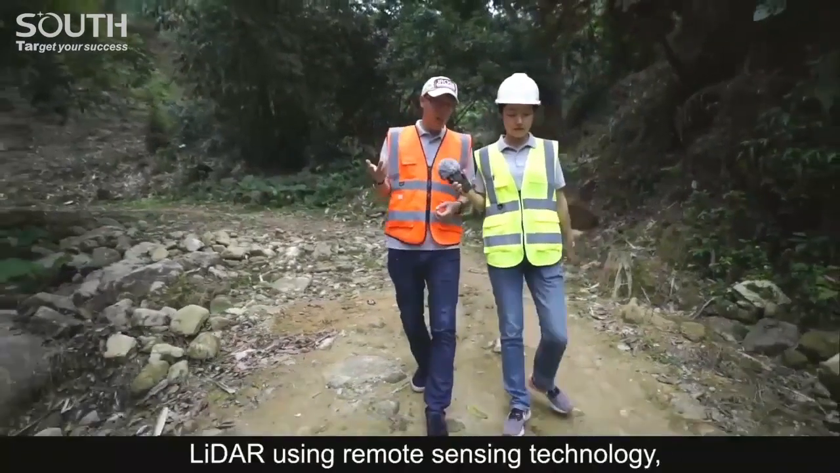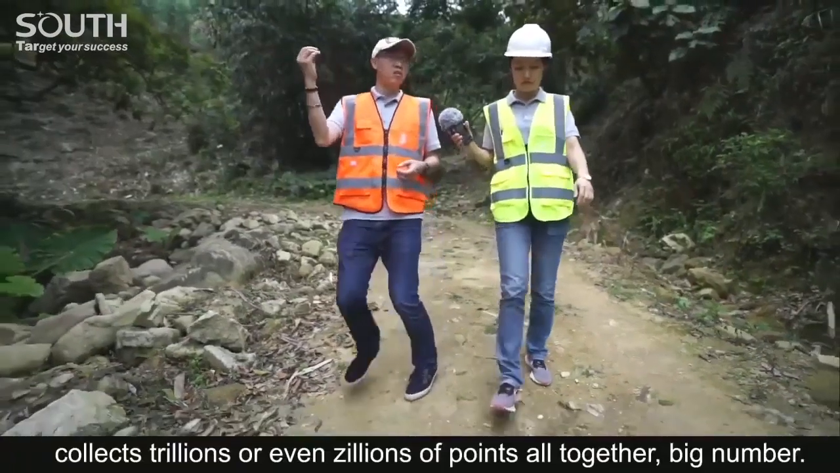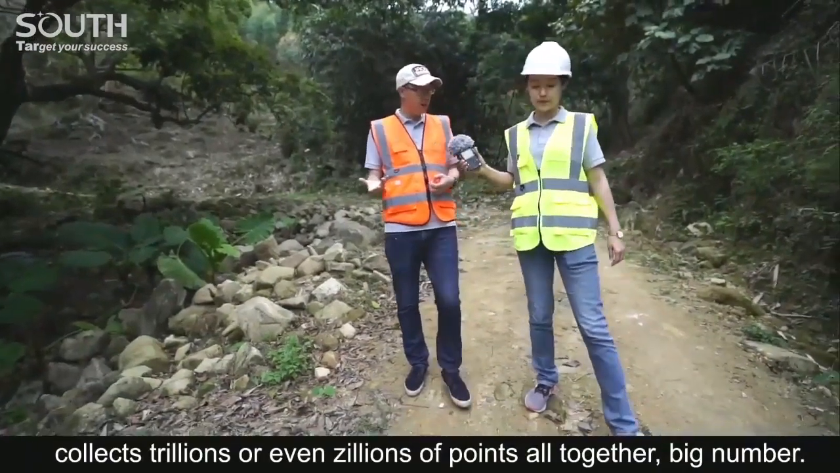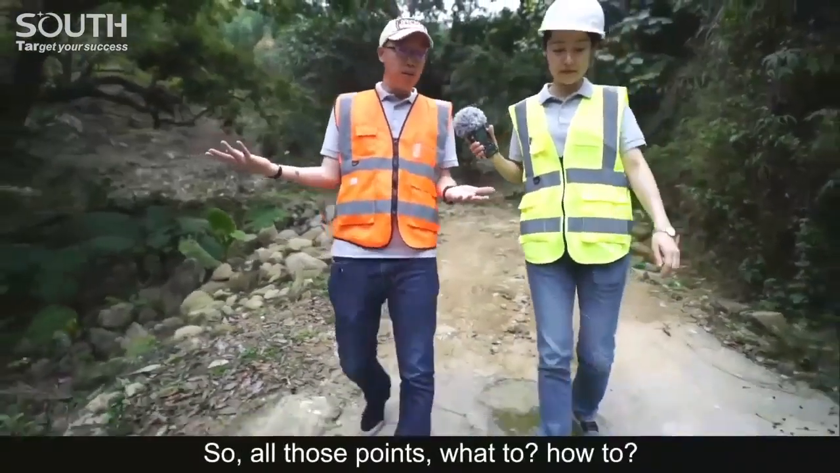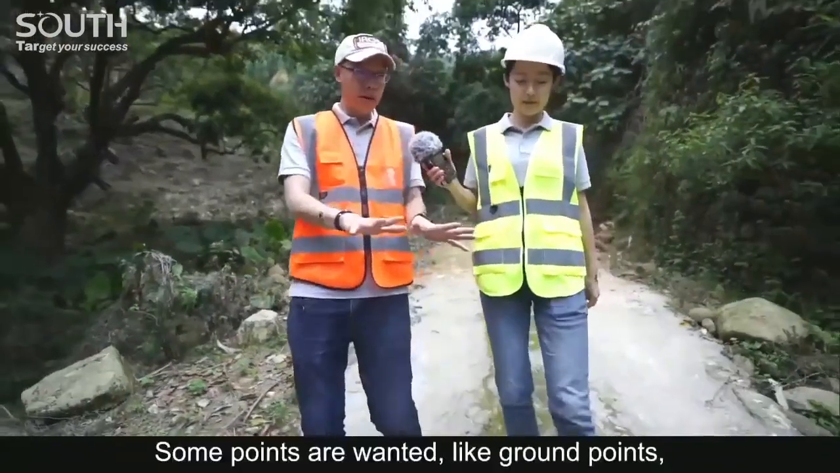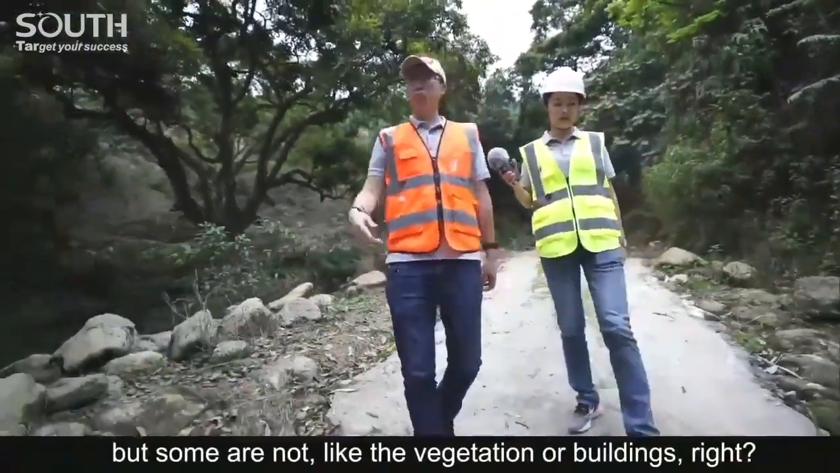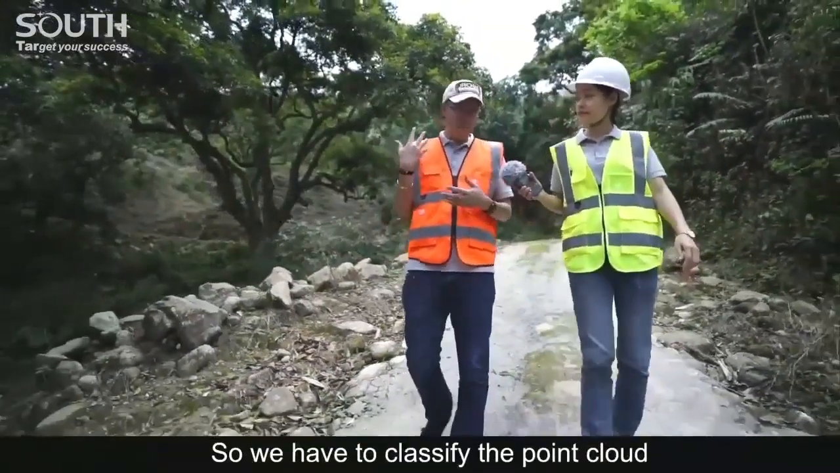So all those points, some are wanted, like the ground points, but some are not, like the vegetation or buildings. So we have to classify the point cloud and remove all those unwanted points that represent the ground objects, like the cars, which are moving ones. They don't represent the earth.